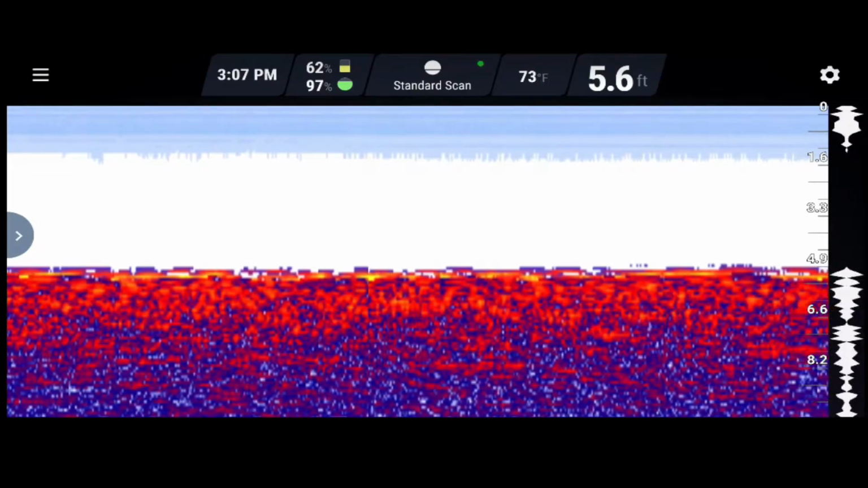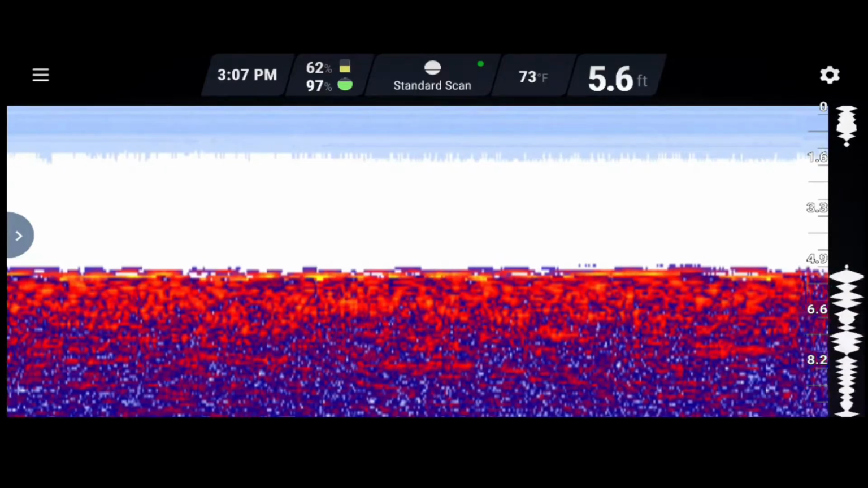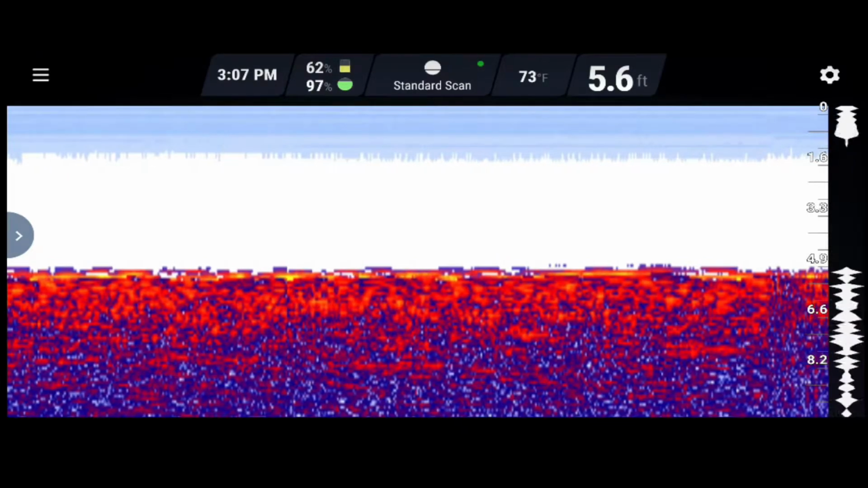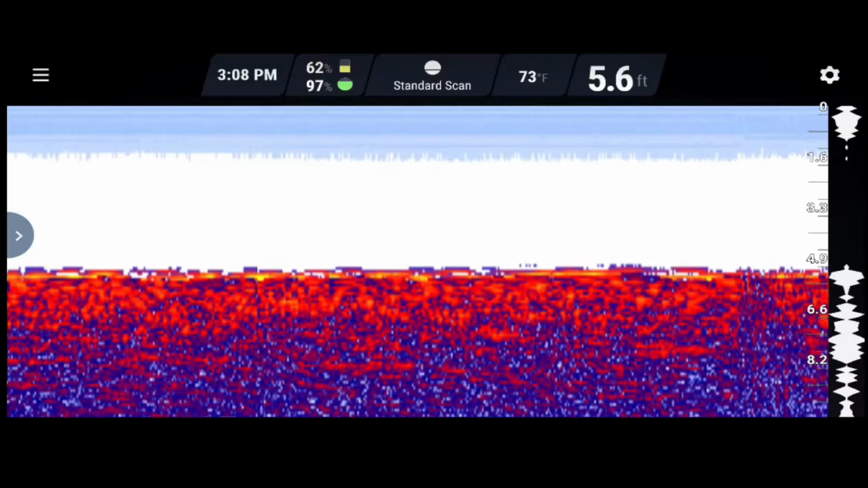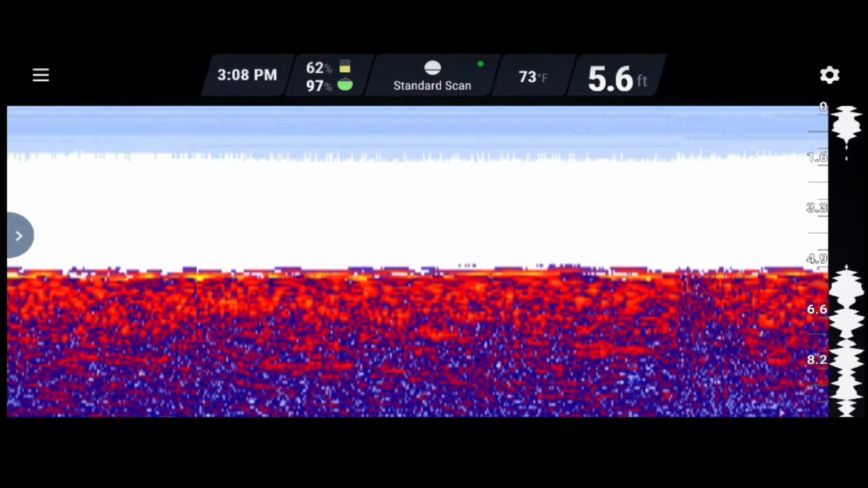Now that's going to be important wherever you're fishing, because if you are just trying to do like trout fishing, 73 degrees obviously is not going to be really good for trout. And then it's going to show you underneath that as well, we are at 5.5 feet.